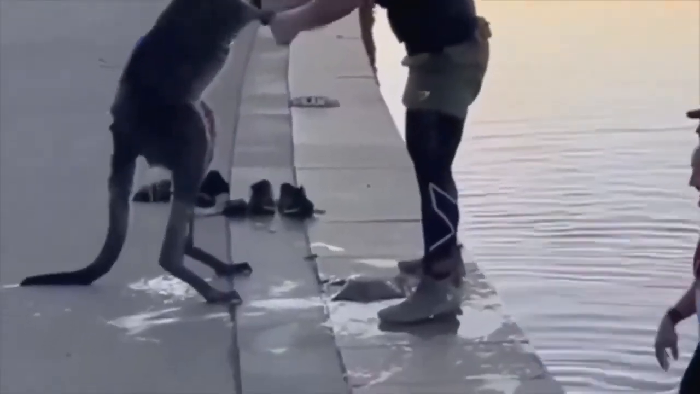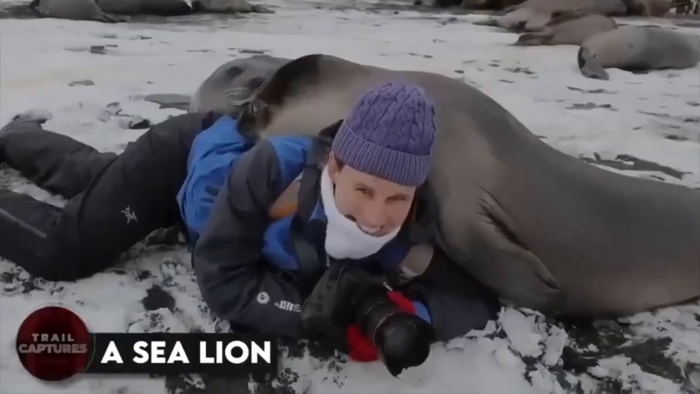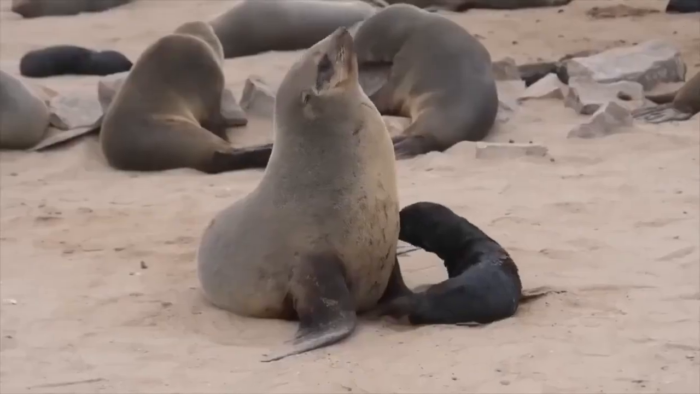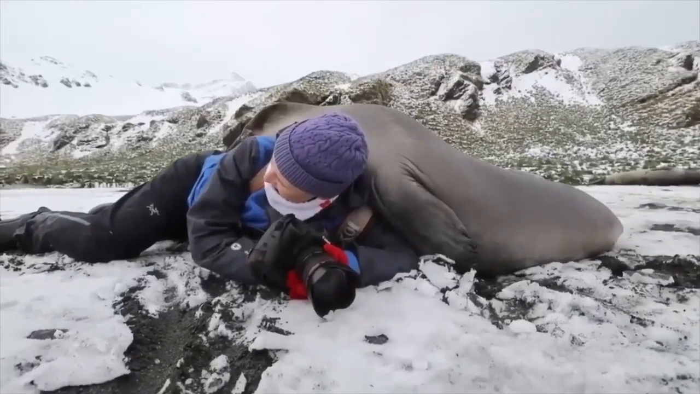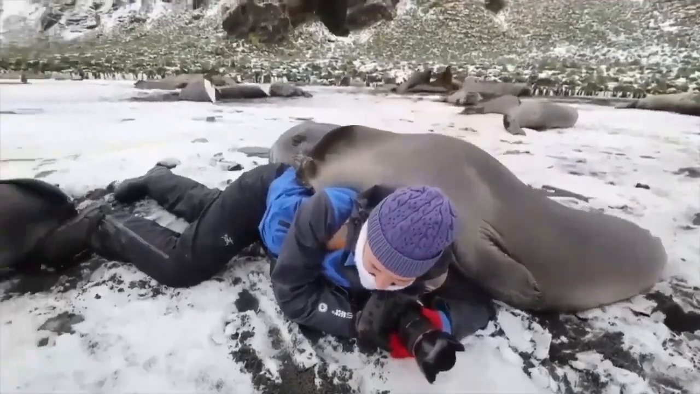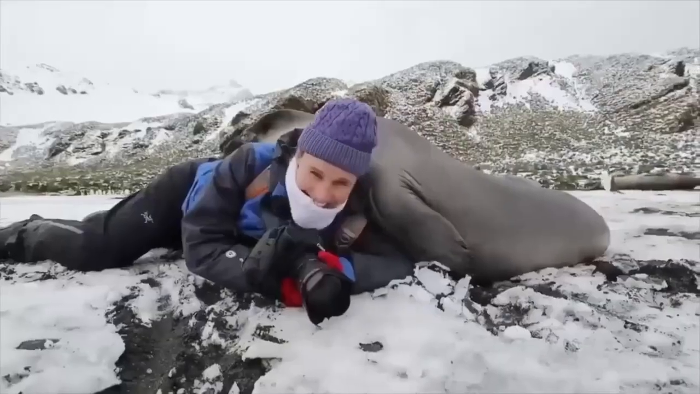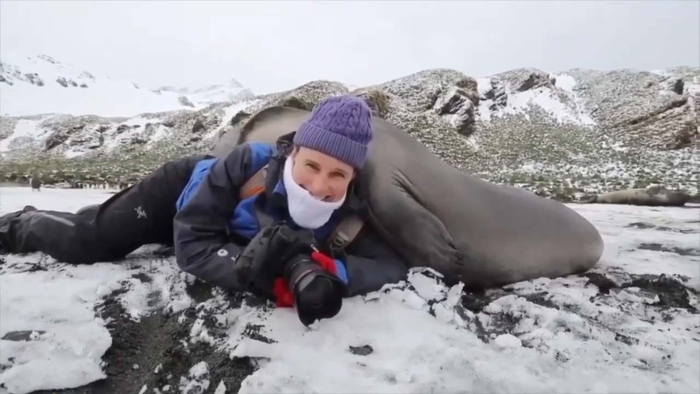Such bizarre creatures. Not especially friendly, but impossible not to love. A sea lion. So this photographer thought she'd get some cool shots of these seals up close by laying low on the ground. But one of the seals spotted her and decided to check out what's going on. Next thing you know, this huge baby elephant seal is flopping over to investigate. And before she knows it, she's getting squished. Apparently, the seal weighed over 100 kilograms. But the best part is, she and her husband couldn't stop laughing even though she was flattened like a pancake.